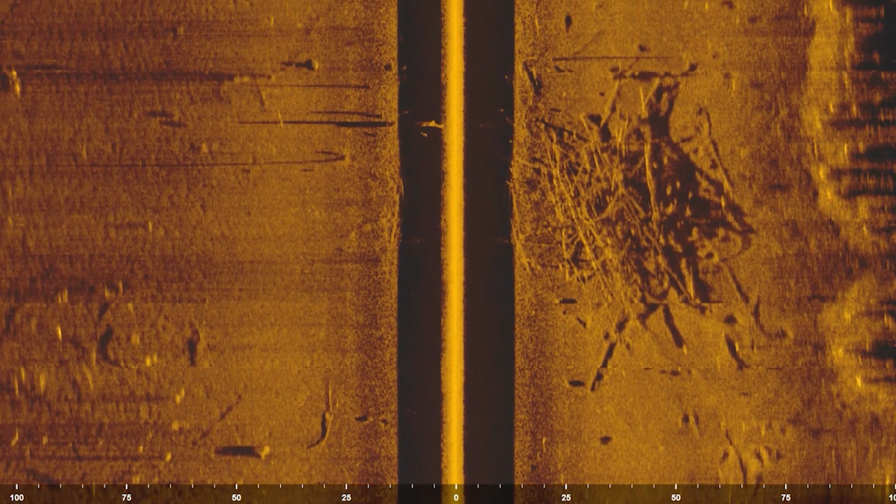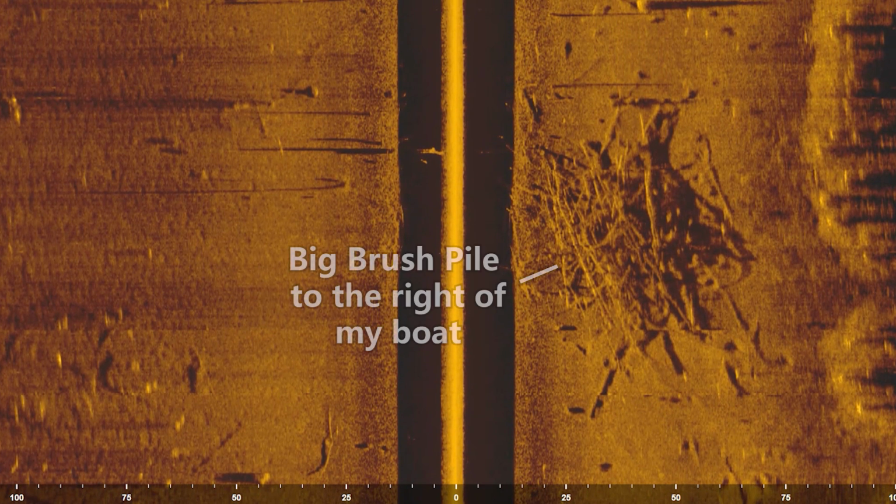Next up is side imaging, and side imaging is the most efficient tool you can use to identify offshore brush piles. And the reason for that is because side imaging is going to scan to the right and left of your boat anywhere from, let's say, 50 to 100 feet, and it'll allow you to see these big brush piles.